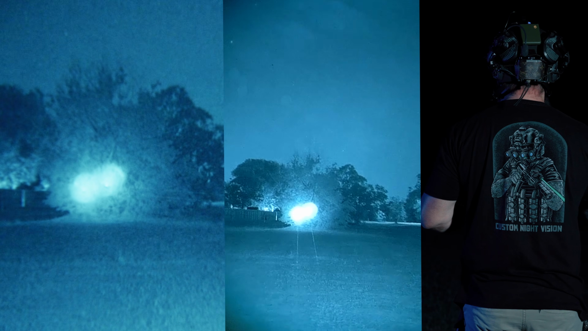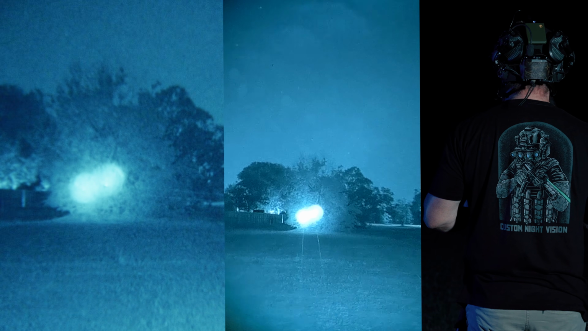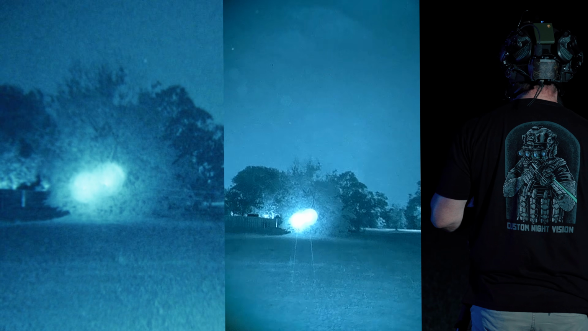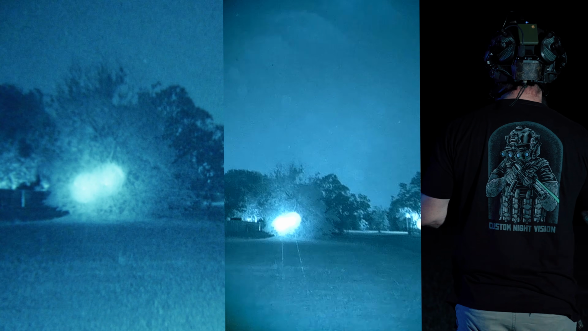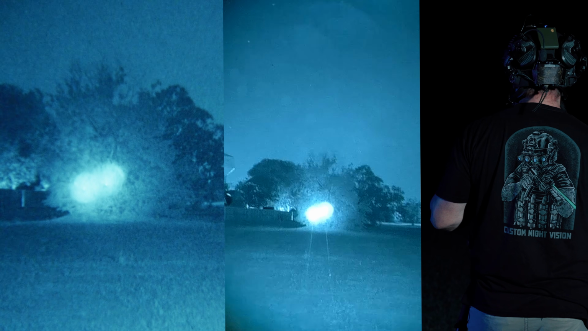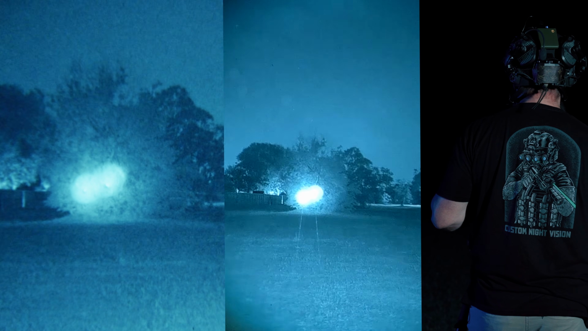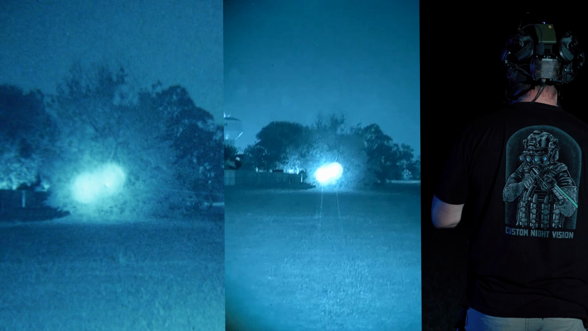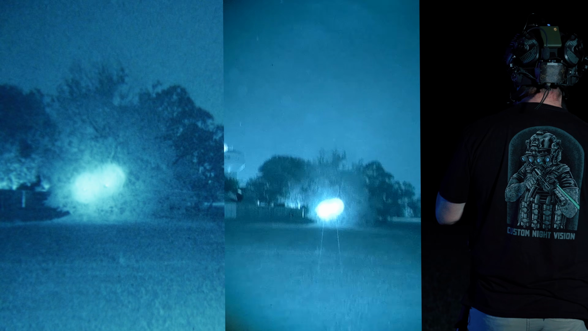surmise that over longer distances, that beam divergence, that aiming laser on the PEQ-15 is going to be larger. You're going to have a larger aiming area that is created by that aiming laser, just from what I'm seeing through my night vision. Turn the RAID off again.